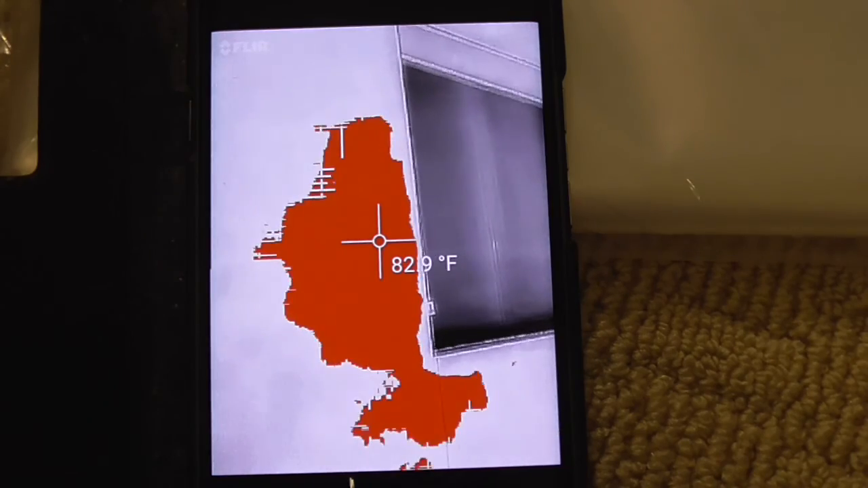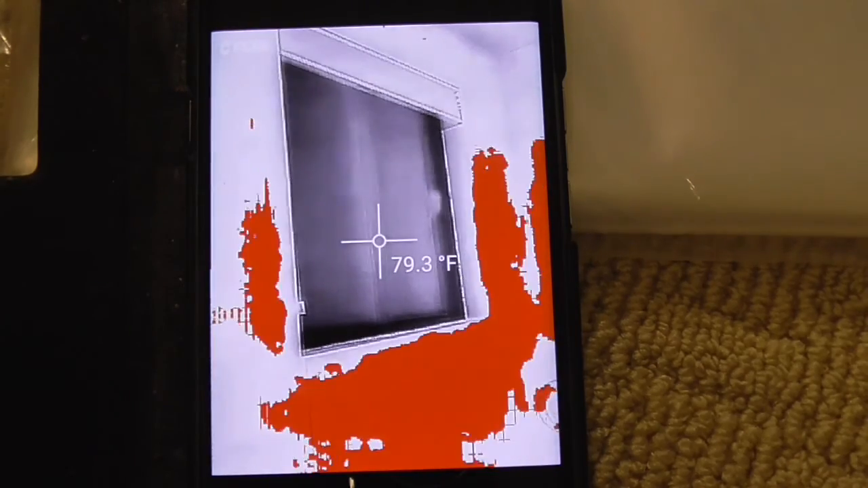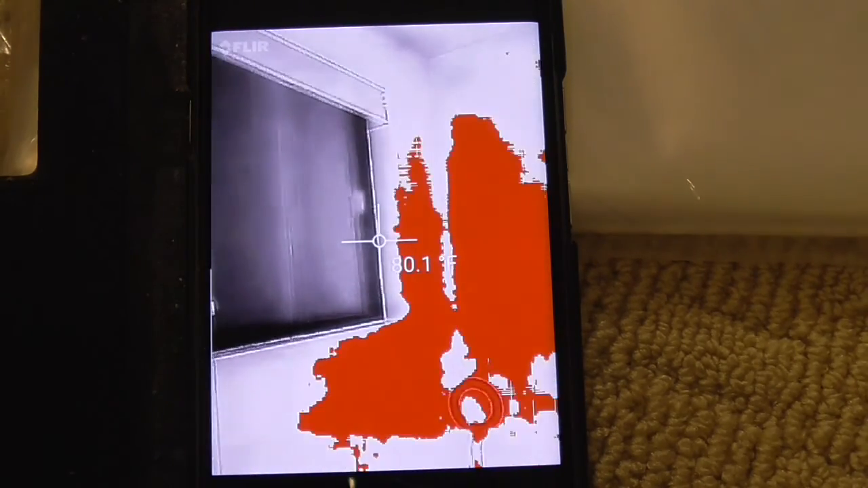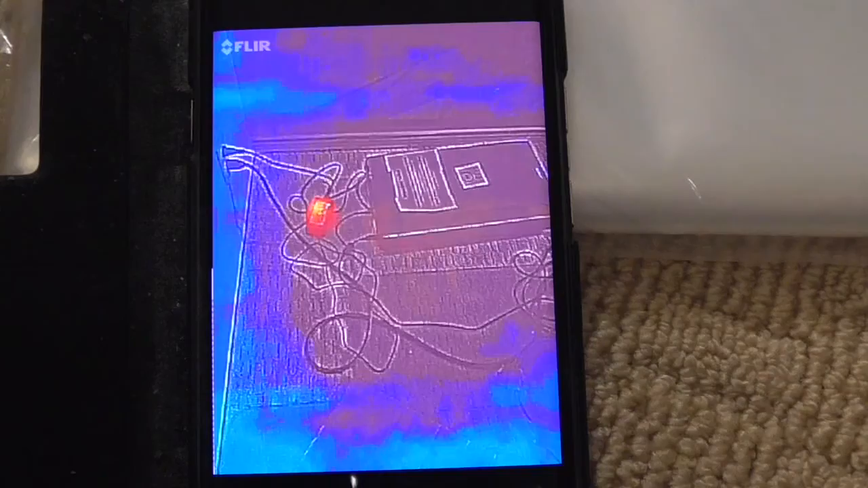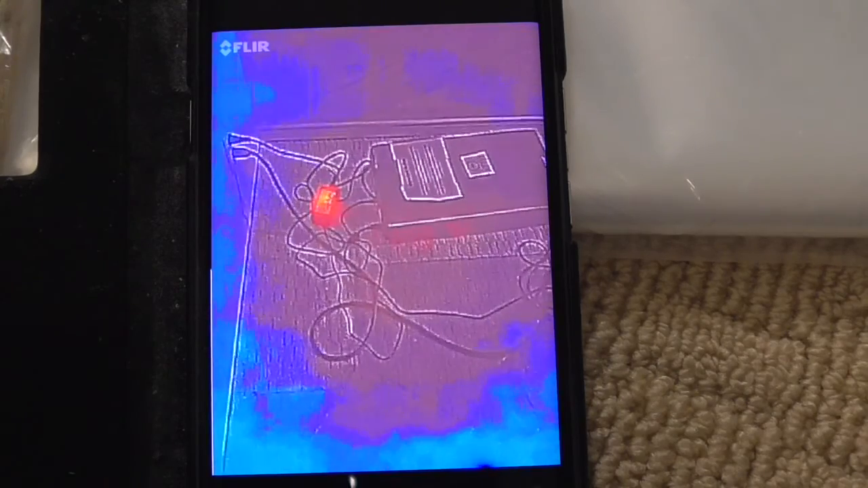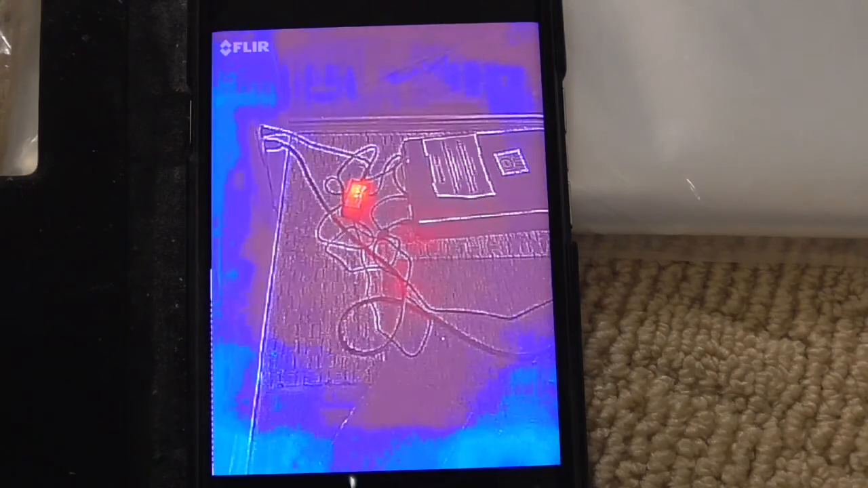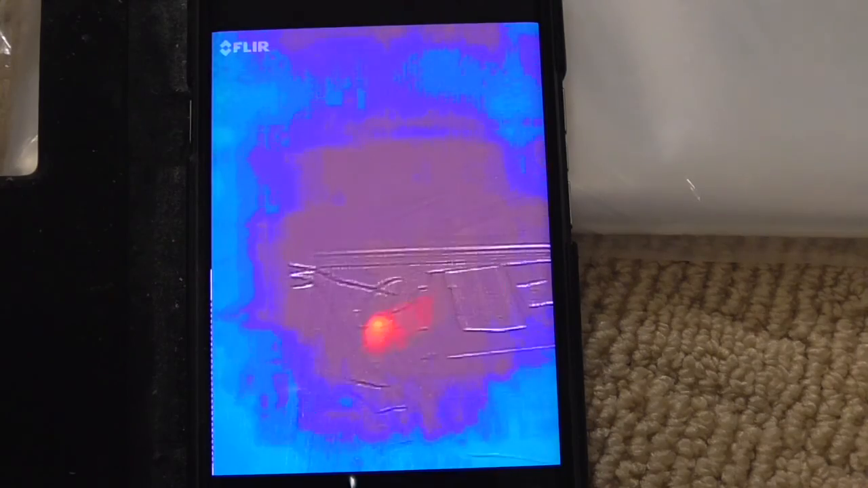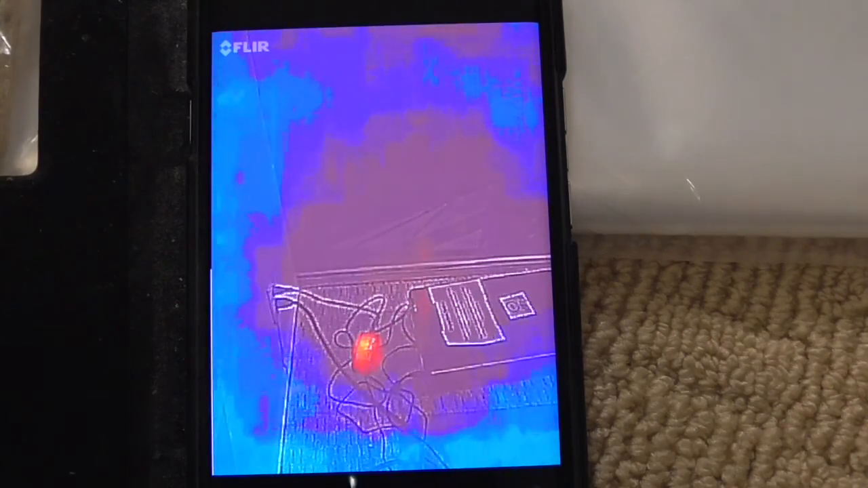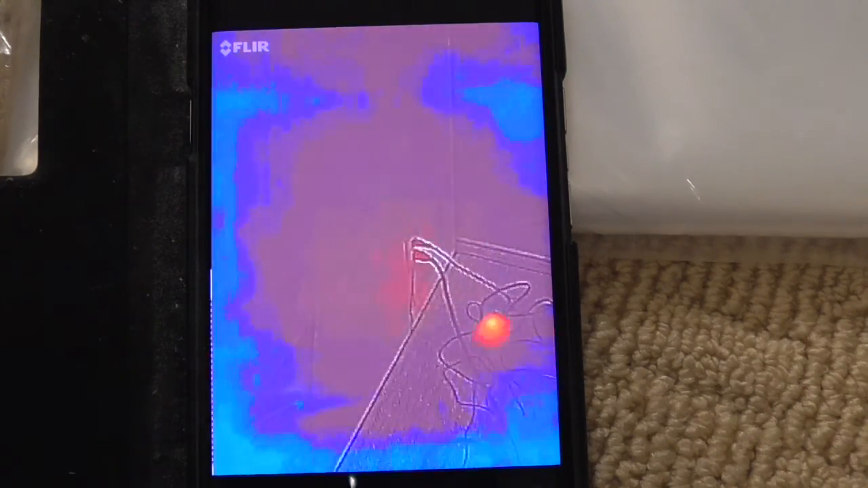Okay, so that's what it is. It's showing the hottest area, 82.9. And then when we get to the window it cools down in temperature. I don't believe that window's 79. You can see over there. It cools down a little bit. There's a scanner on the floor. You can see the big red section where the AC adapter is on the floor. You can see the moldings. You can see different temperatures coming off of the wall. That's an internal wall. That's the corner of the room.